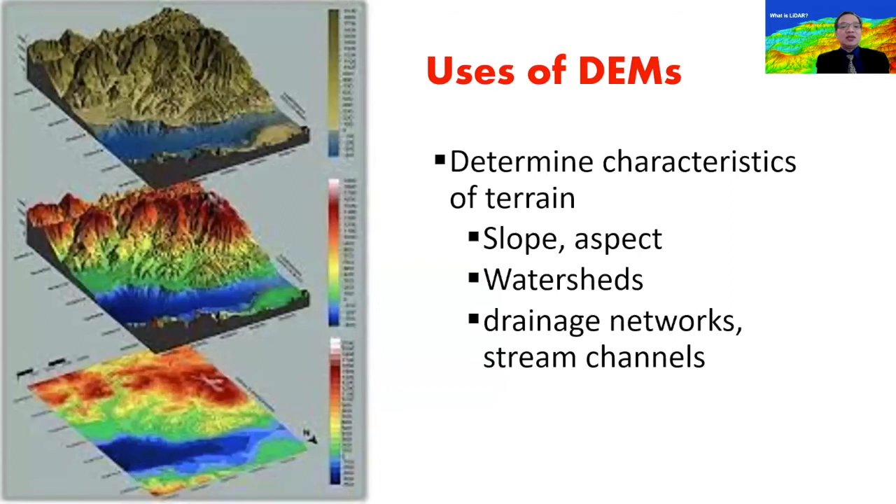And DEMs are basically used for watershed analysis. They are very useful tools for terrain characteristics of slope, watershed analysis, drainage networks, and stream channels. So for those of you who are hydrologists or working on river networks, this is a very vital tool.